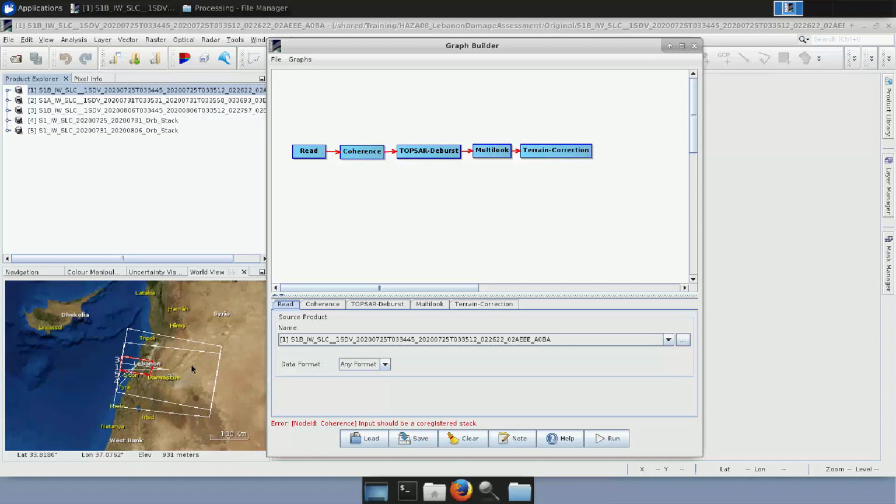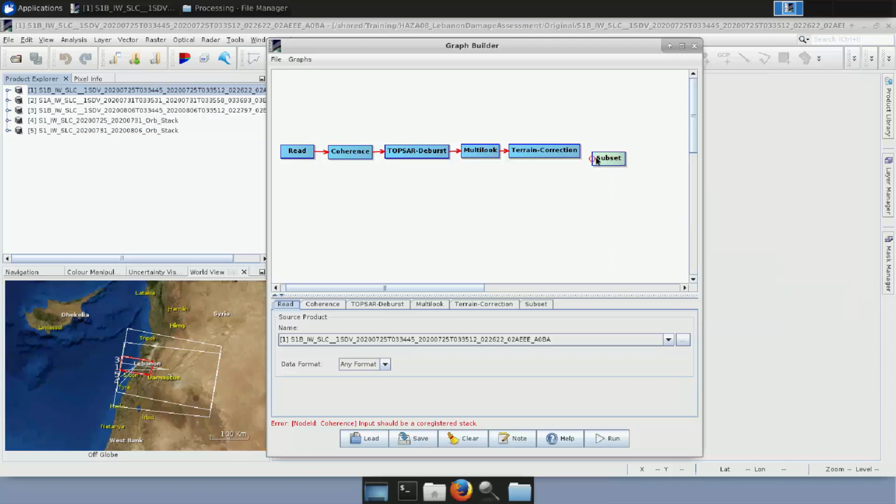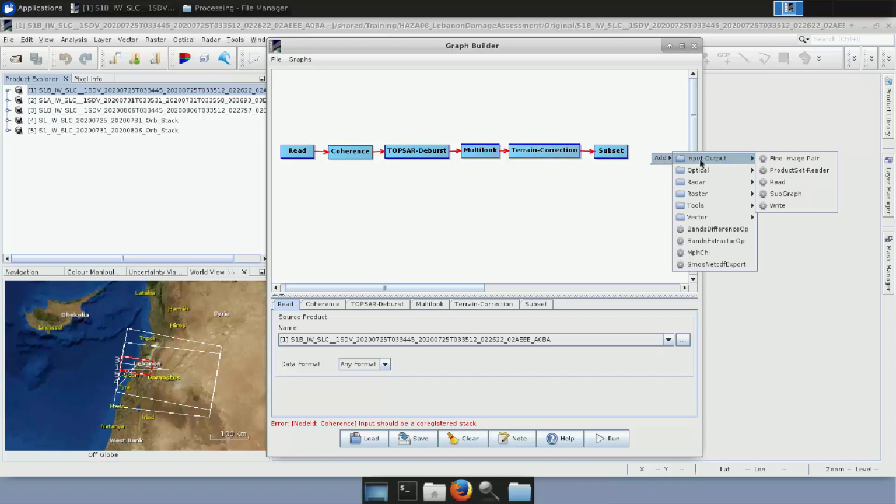To do so, we will create a subset. We will right-click, go to Add, Raster, Geometric, Subset. And finally, once all these steps have been done, we will create the output by just going to Add, Input, Output, Write. And we will connect it as well.